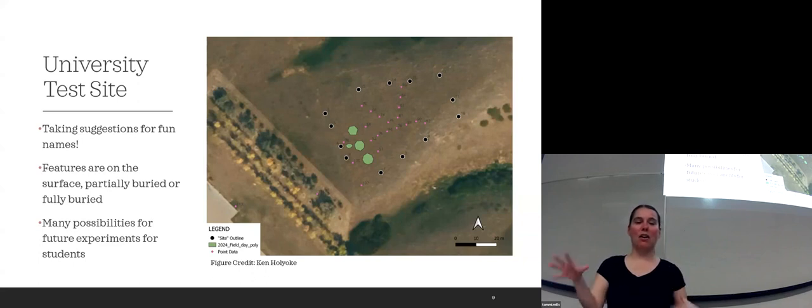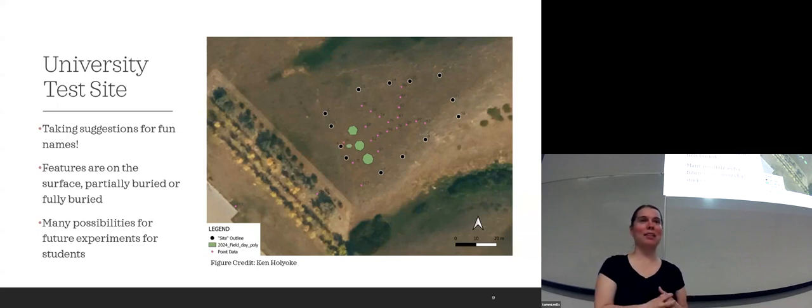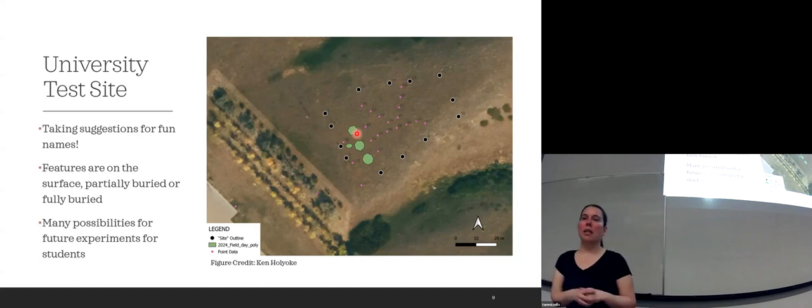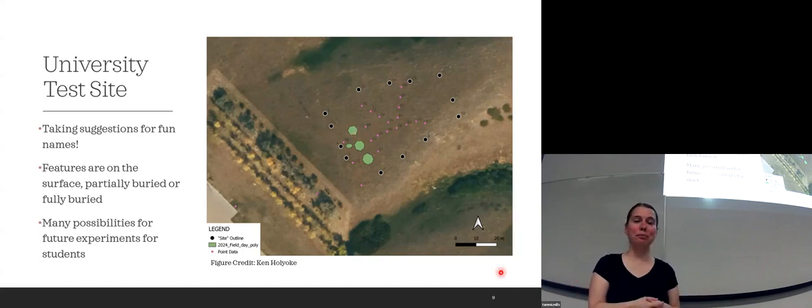The black dots are hypothetical site boundary. The green blobs represent stone circles, except for this one. This one is our rock pile that we just wanted to map out. We have lots of rocks. We can build some more things if we want to. Then we have 3 hearth-like features here, and then drive lane type cairns coming off here. And then there were 3 pretty large glacial rocks that we mapped in as well, just in case those become important in the future as it's being used by the university for classes to come.